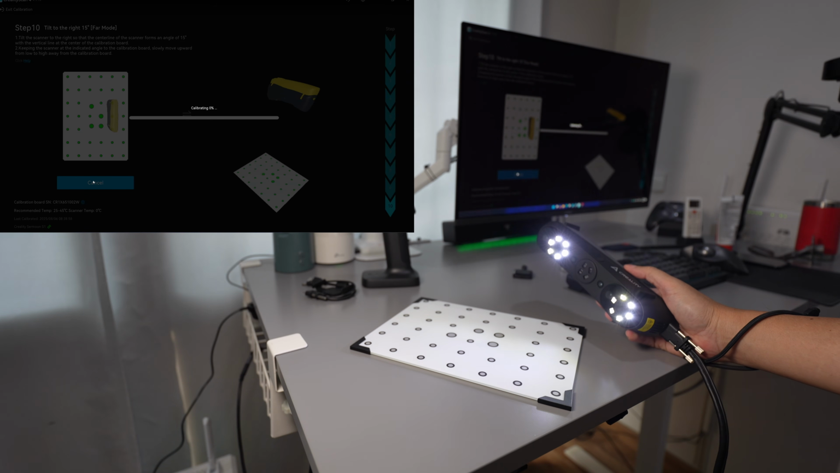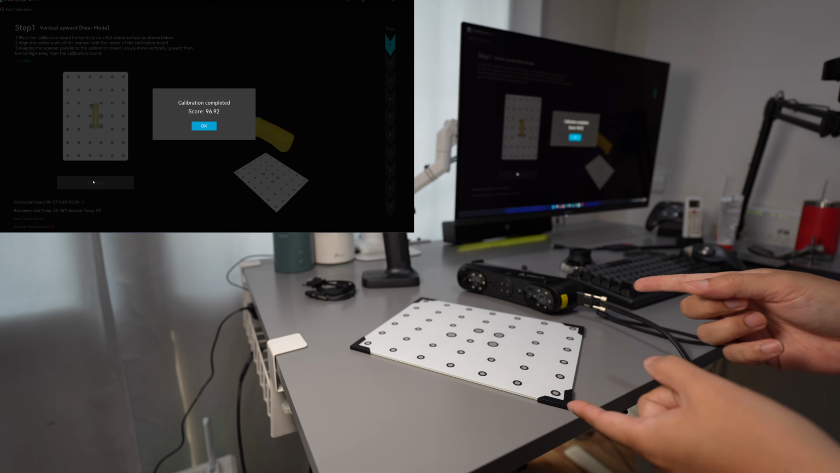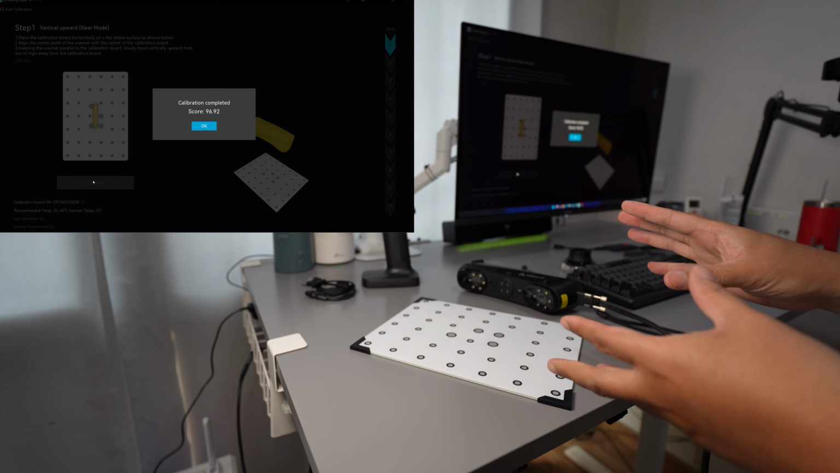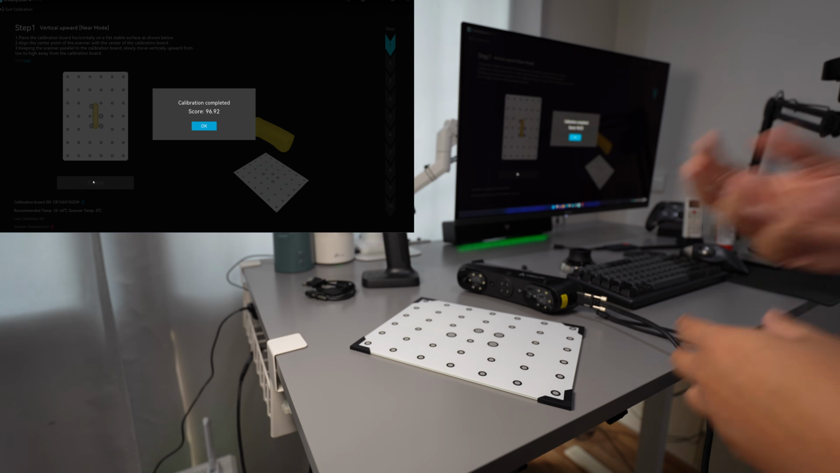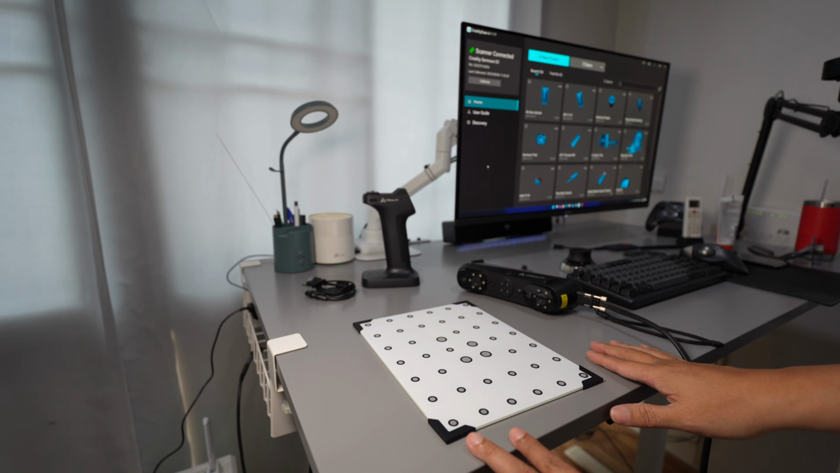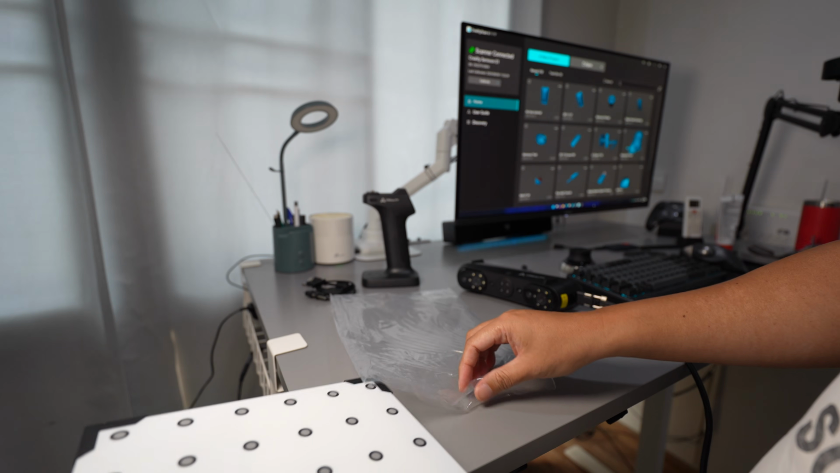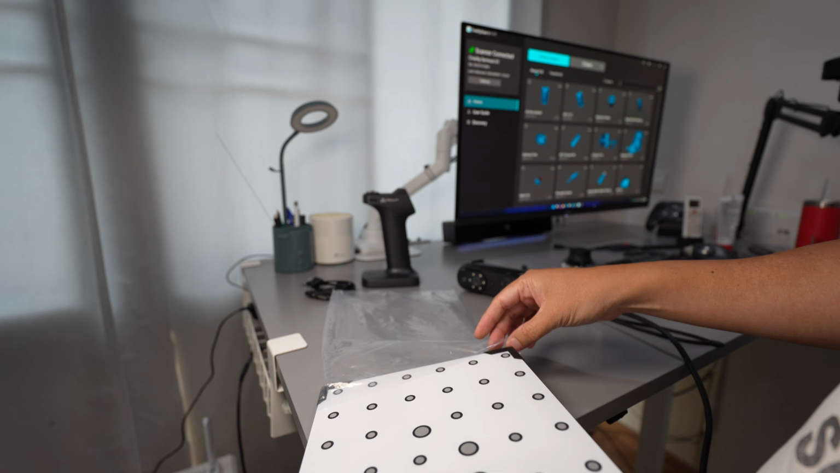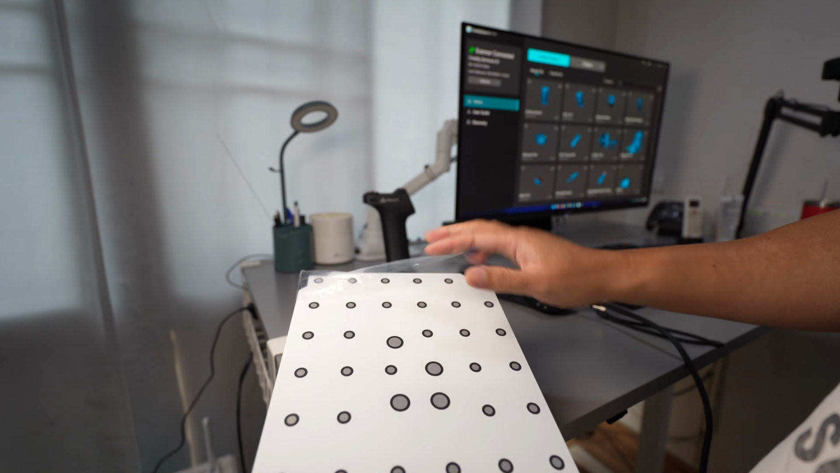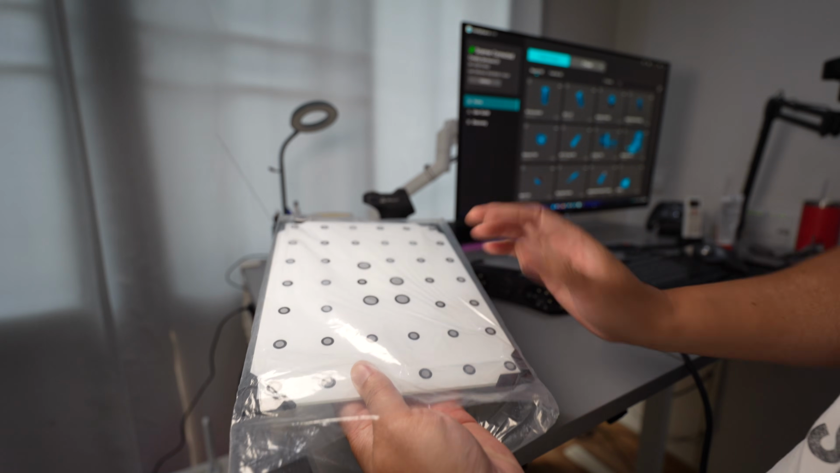After calibration, it will disconnect the scanner and reconnect it. Okay, now it's disconnected and it will reconnect again. Your score could be higher or lower than mine. It doesn't matter. Now your scanner is ready for scanning. After you use your calibration board, I usually put it back in the plastic bag because you don't want to scratch any of the markers here. And it's not easy to get a replacement, I can tell you.